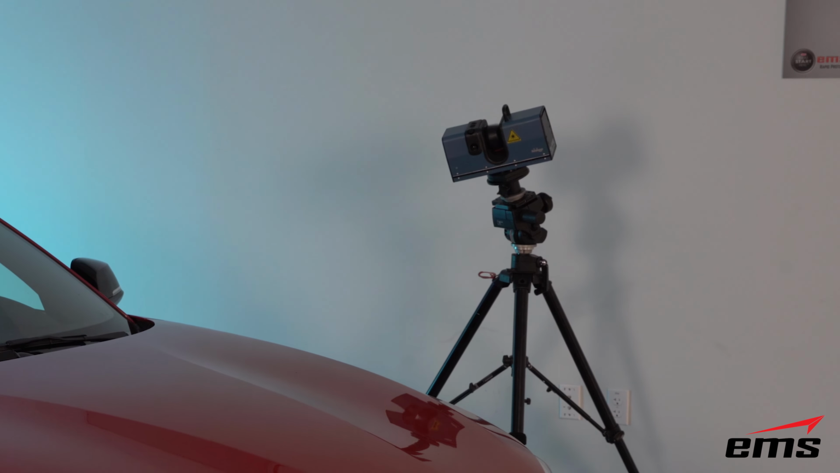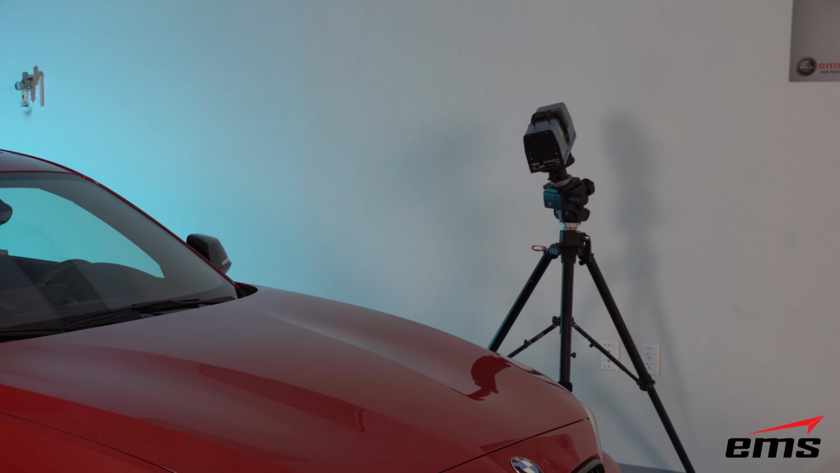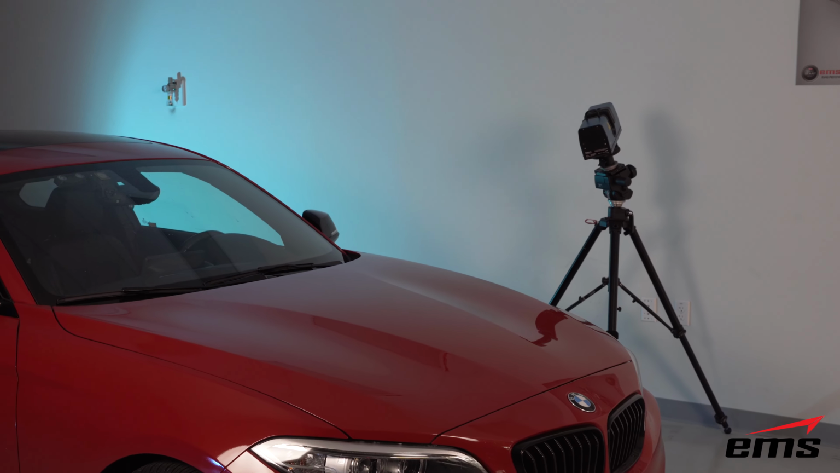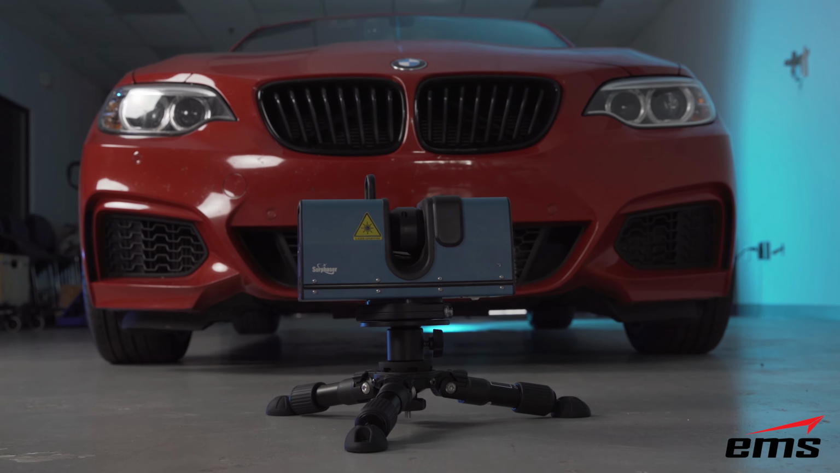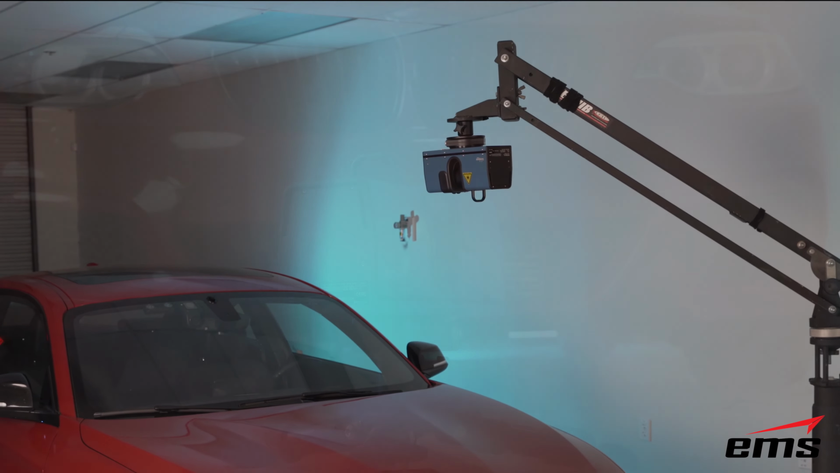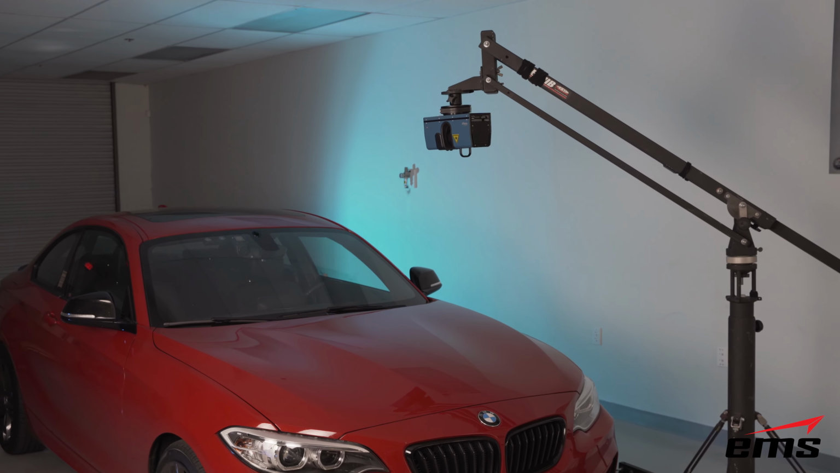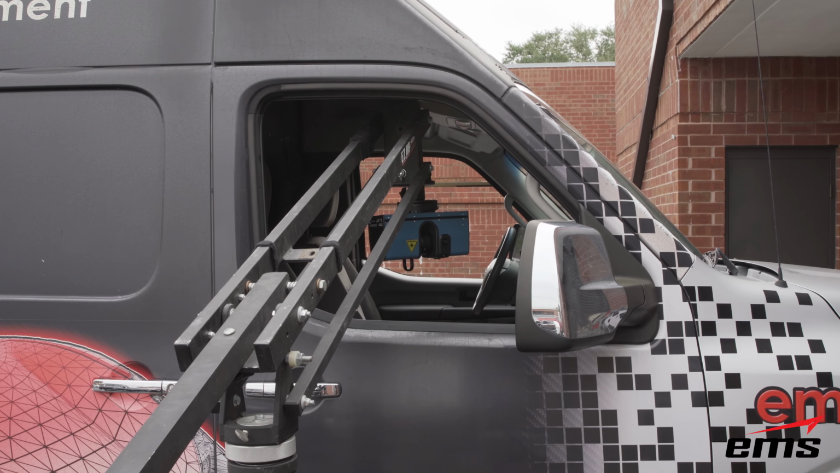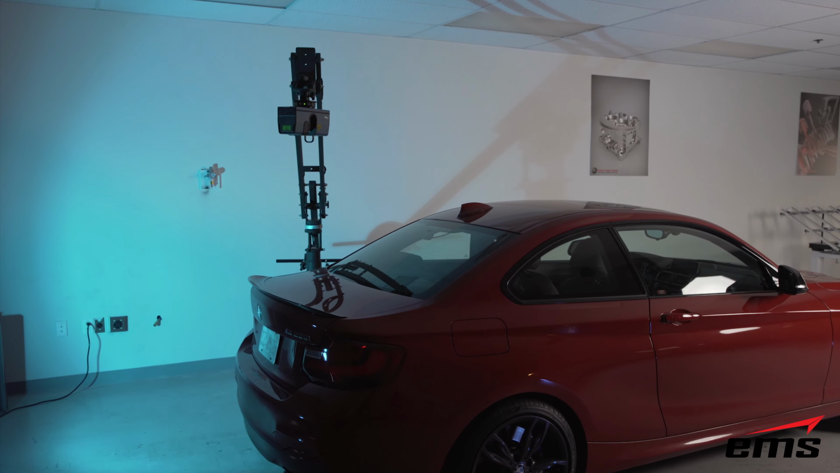So besides using spheres to align the data, you can also just do geometry-based alignments. Now, to do this, you just need to take overlapping scans, and those can be done on the tripod. They can be done low to the ground. Many times we use a jib arm so we can actually hang the scanner upside down and use it on, in this example, a vehicle exterior or even a vehicle interior. Many times it's nice to use a jib arm. But you're going to go around and get all these overlapping scans.